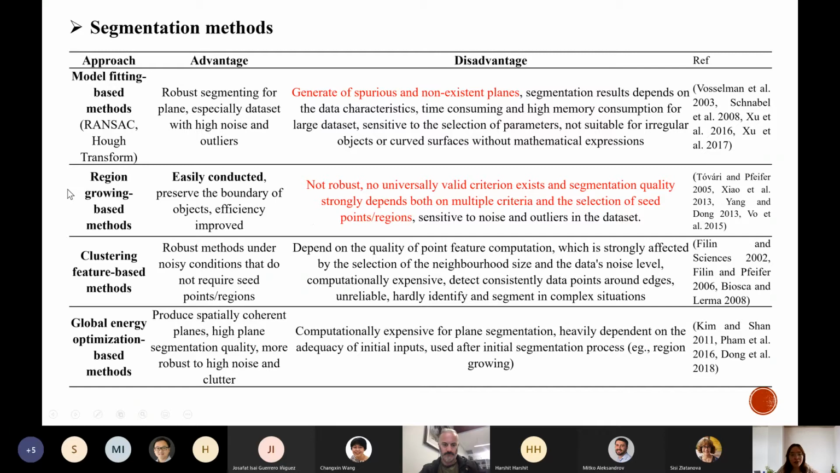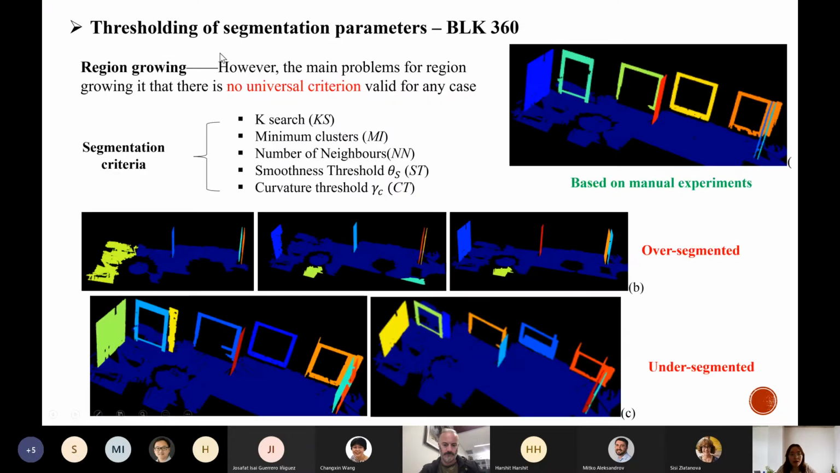First, we select the region growing method because it is very easy to conduct, and the parameters we need to compare are mainly the normal vectors, so it can be very efficient for the segmentation process. But the region growing also has its disadvantages, because the main problem is that region growing has no universal criteria valid for any case.